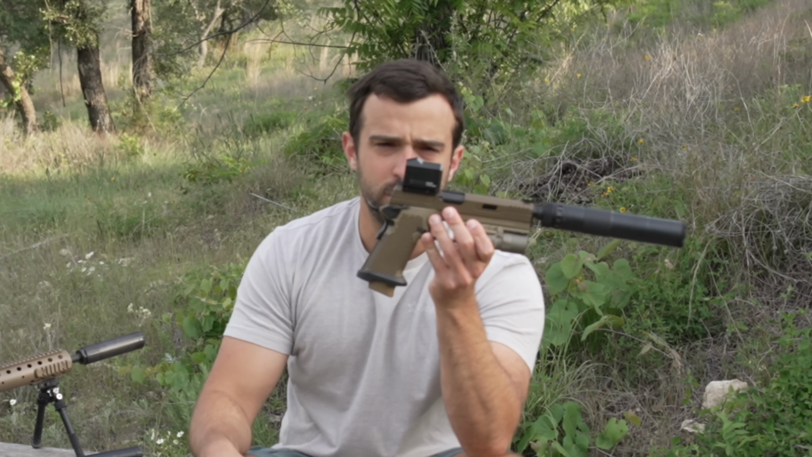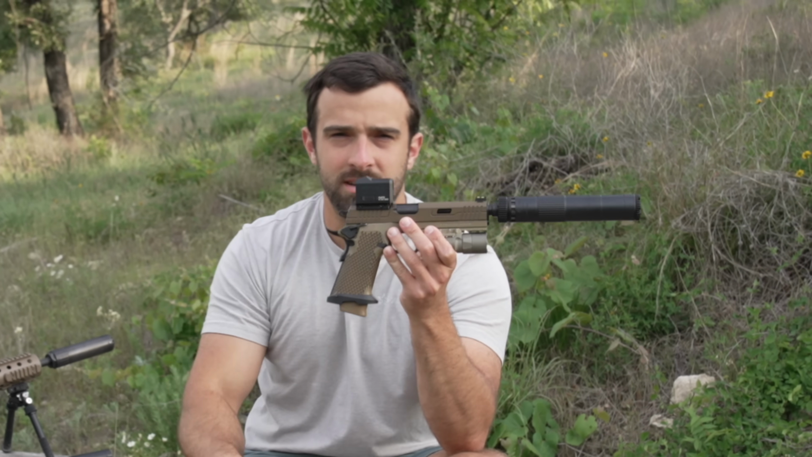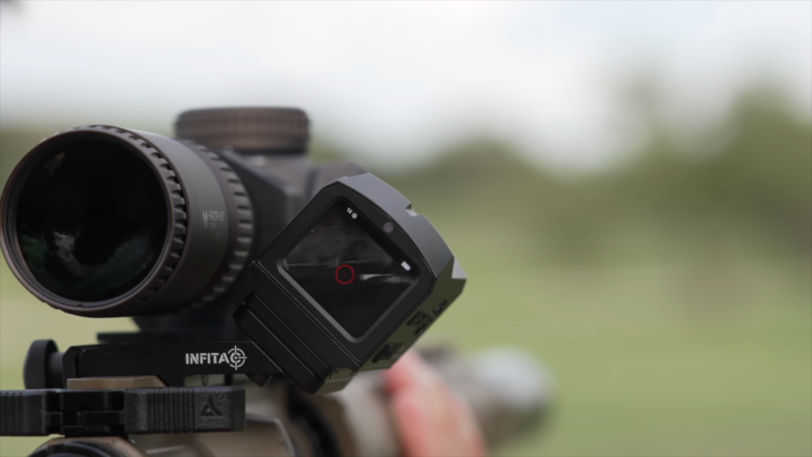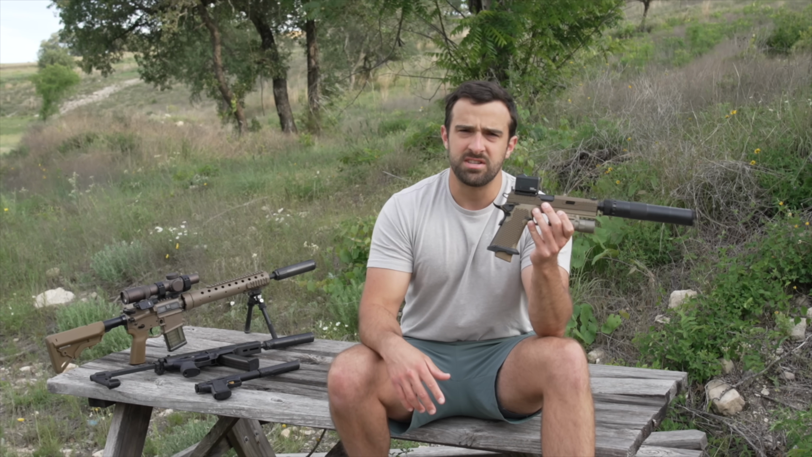This takes the form of what looks like an ACRO or some kind of red dot, but this little thing right here is a thermal sight. You could run this on a pistol because it's so small. You could also use it as a canted optic, running it next to an LPVO with a little canted thermal, and then you could use it just as a standalone optic.